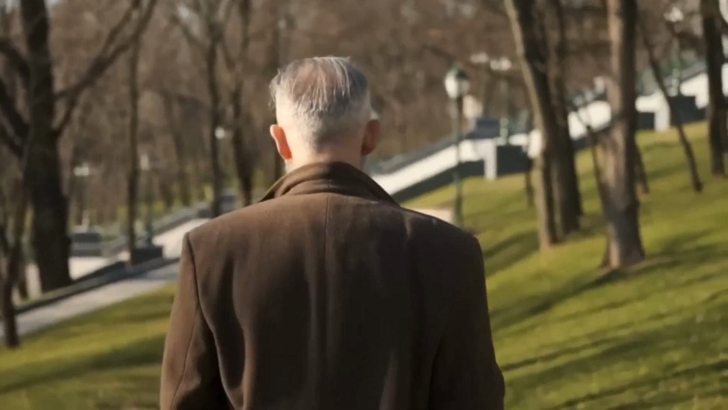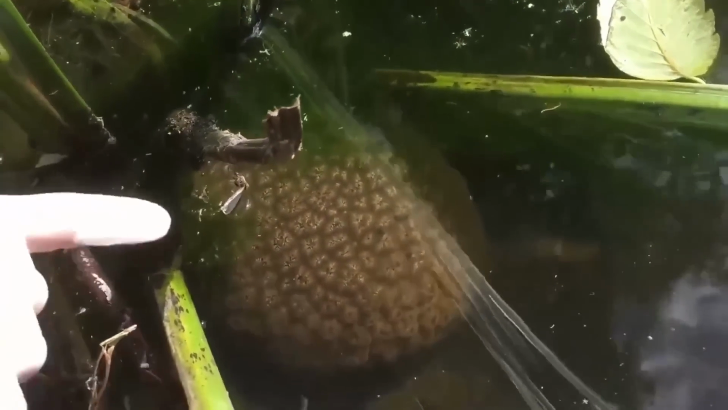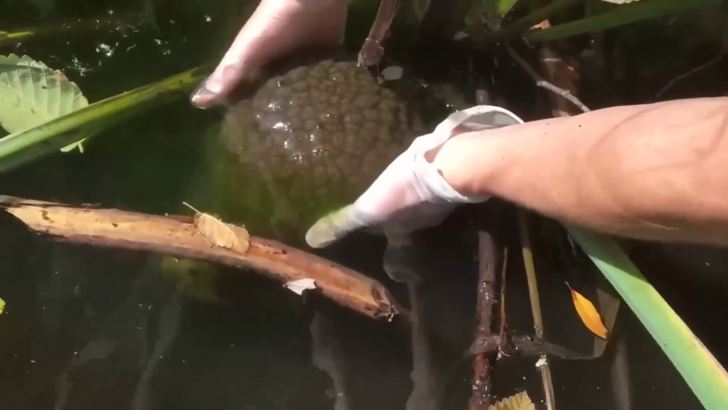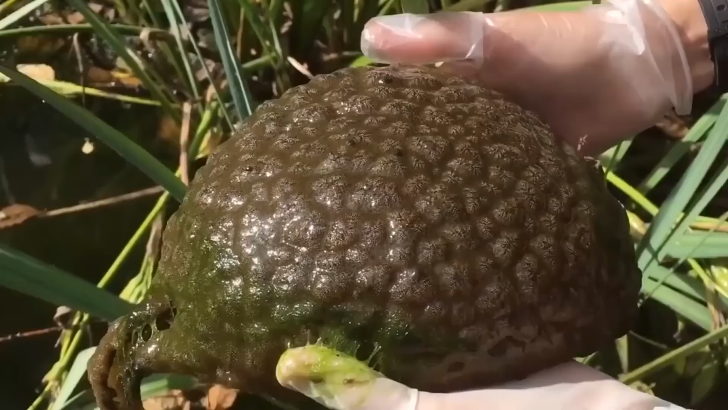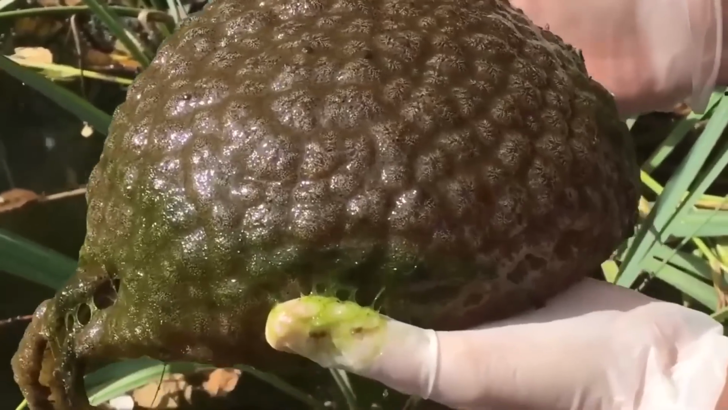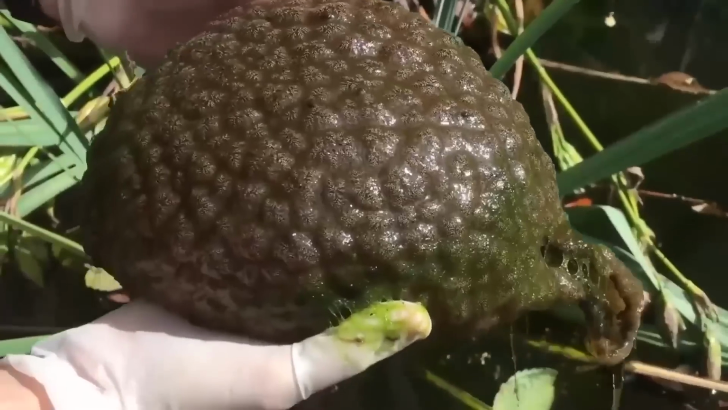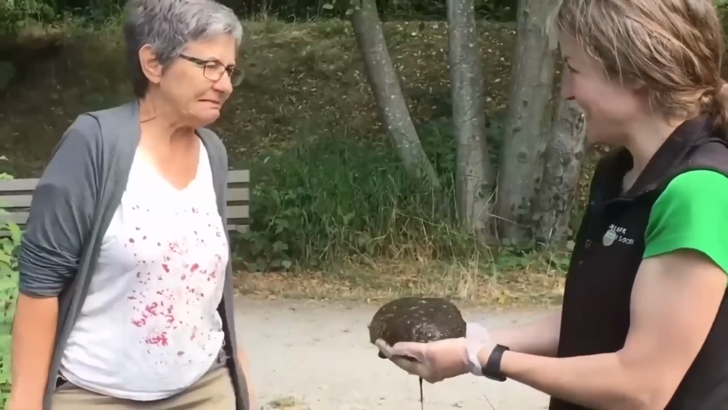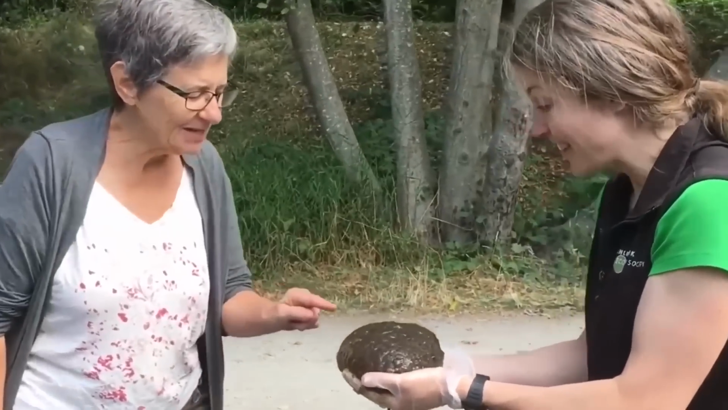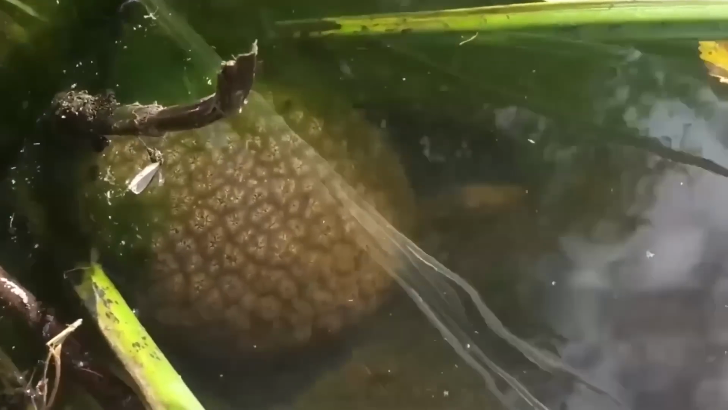Blob-like creature. While exploring the park, a man stumbled upon a squishy mass in the pond that bore a striking resemblance to a brain wiggling around in the water. Fortunately, it wasn't a human brain as he initially feared. Nevertheless, its peculiar nature was just as bewildering as a real brain would have been. It turned out to be a collection of minuscule creatures rarely seen before. People who've encountered this unusual formation have given it interesting monikers such as Blob Monster and Dragon Booger.